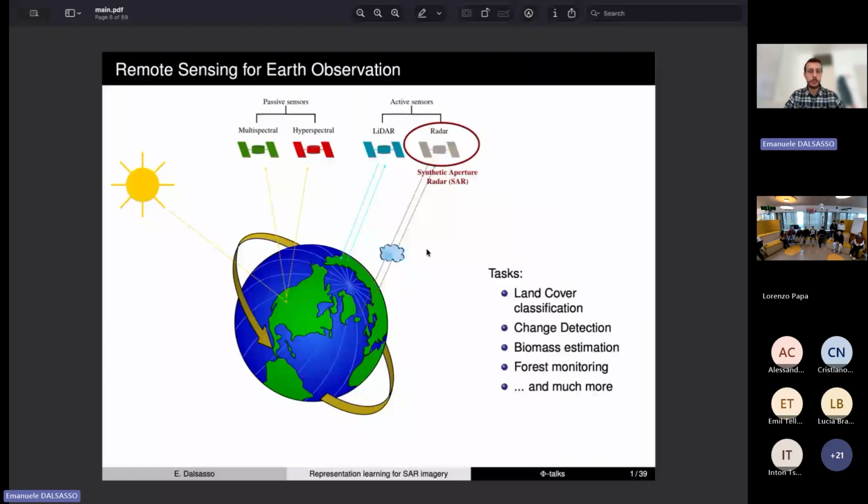What's nice about radar is that, given that it's an active sensor, it's independent of sunlight, and the specific frequency at which the wave is sent makes the radar basically independent of weather conditions. So the electromagnetic wave can penetrate through clouds and rain. It's an all-weather and all-time sensor. That's very nice because it can complement optical images when there is a very dense cloud cover, for instance.